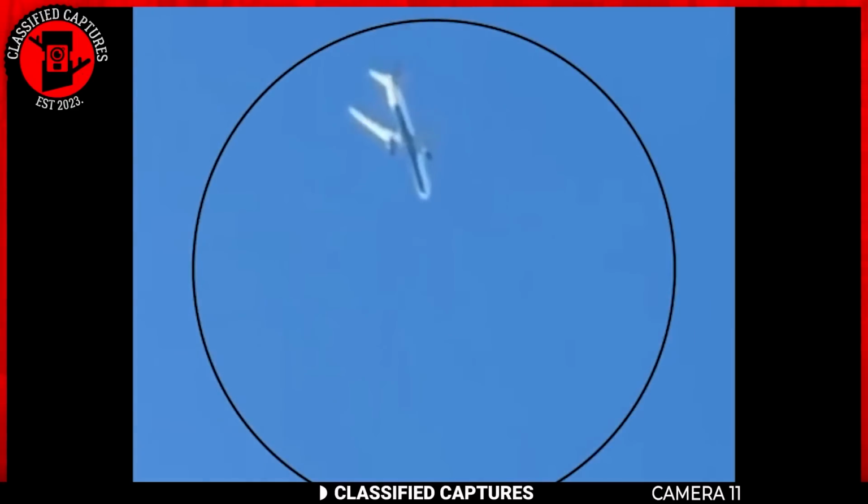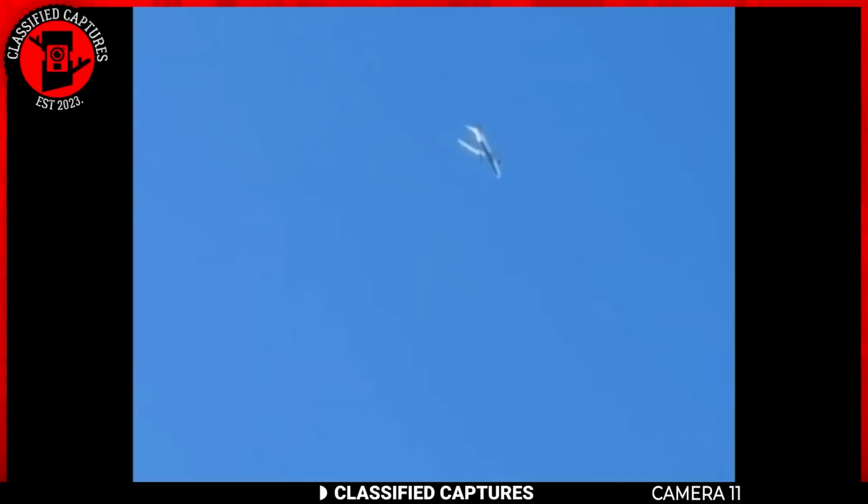Where's this wing at? A woman captured something bizarre in the sky that has left many scratching their heads. In the video, you can see what looks like a plane, but something is off. It's missing one of its wings and its position nose down, as if it's in a rapid descent. Yet the plane appears to be frozen in midair, completely still. How could something like this happen? What do you think could explain this mysterious sight?